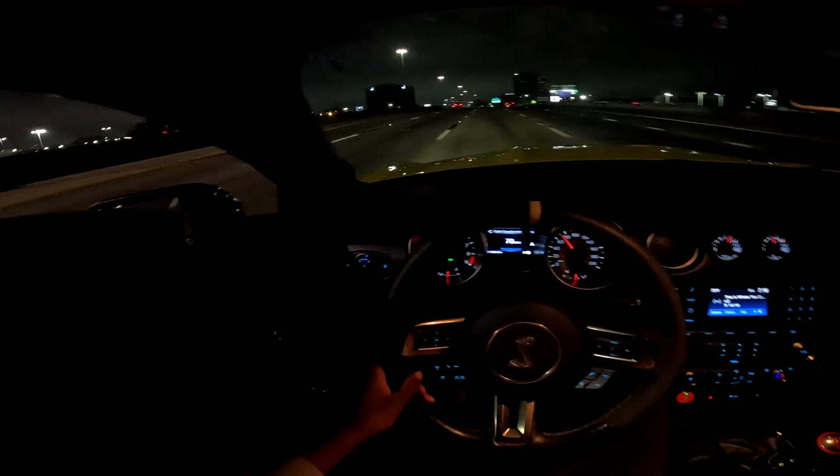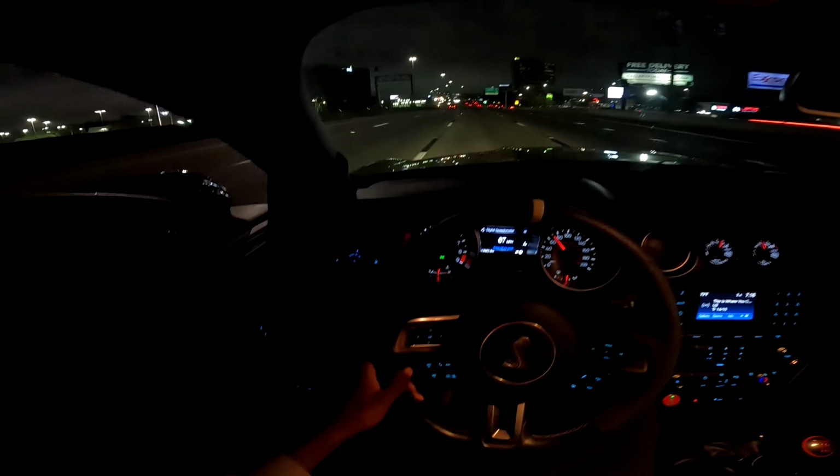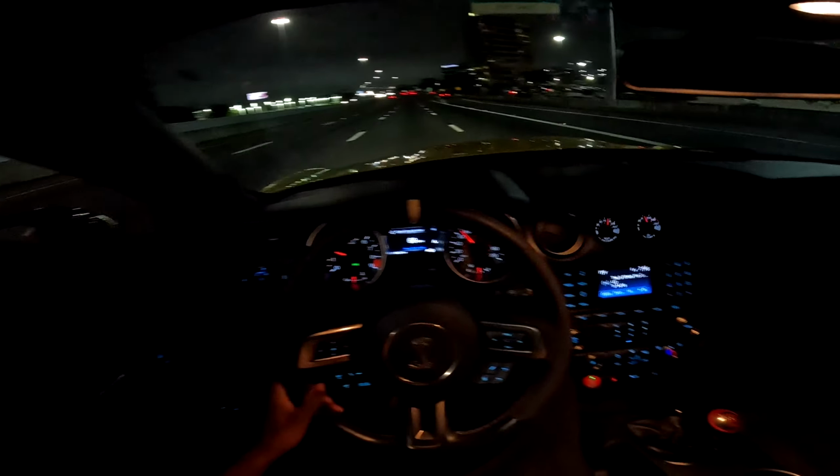We're gonna head to downtown Houston. It's like 2 a.m. Why not? Do a little late night cruise around the highway right now. The drone's not bad after putting that rear seat delete back here. Even with both windows down in 6th gear, it's perfectly fine. There's literally no drone. Roll the windows up.